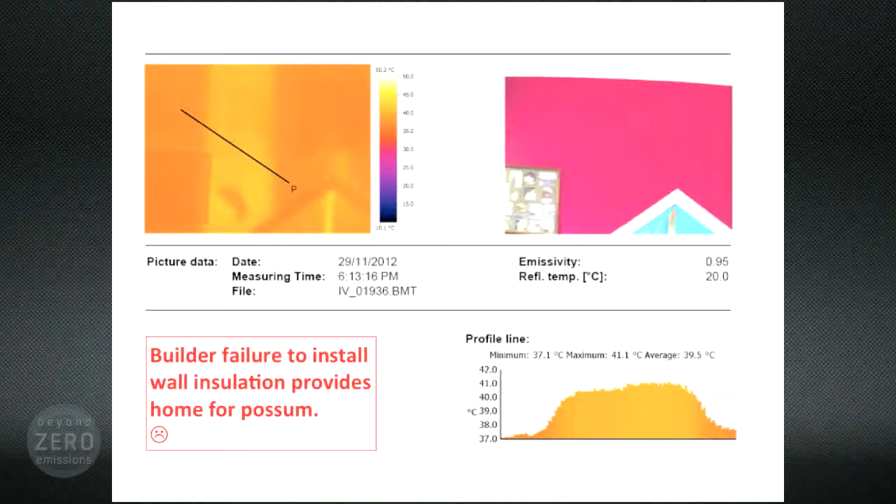Who's at fault? It must be this nasty native vermin. But actually, no. What has happened is following a minor renovation, the builder has failed to put insulation into the wall space. Right? And a builder before that didn't properly seal the metal roof to prevent possum ingress. So this possum has found a nice place to sleep during the day. Although since this is a western wall, I'm not sure if he intends to stay there all summer.